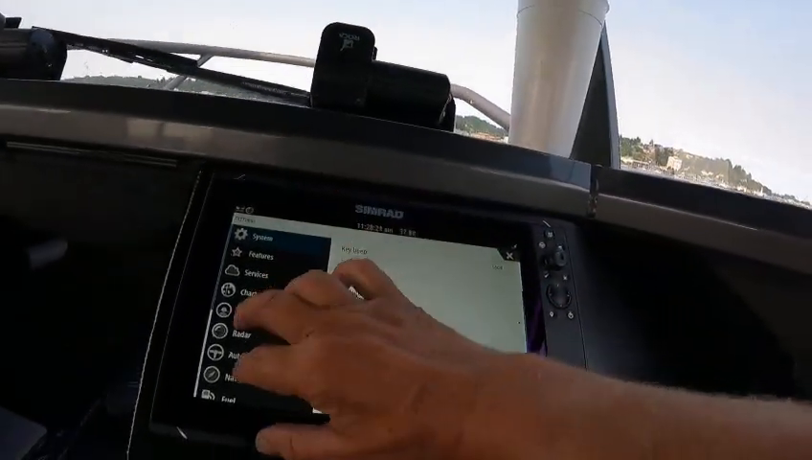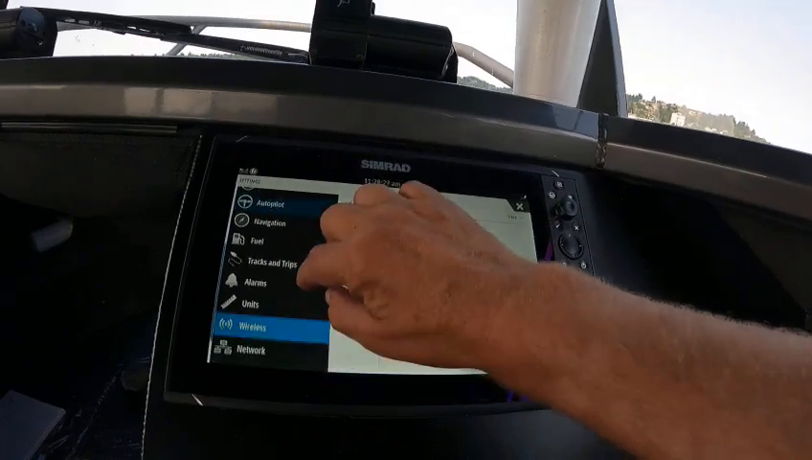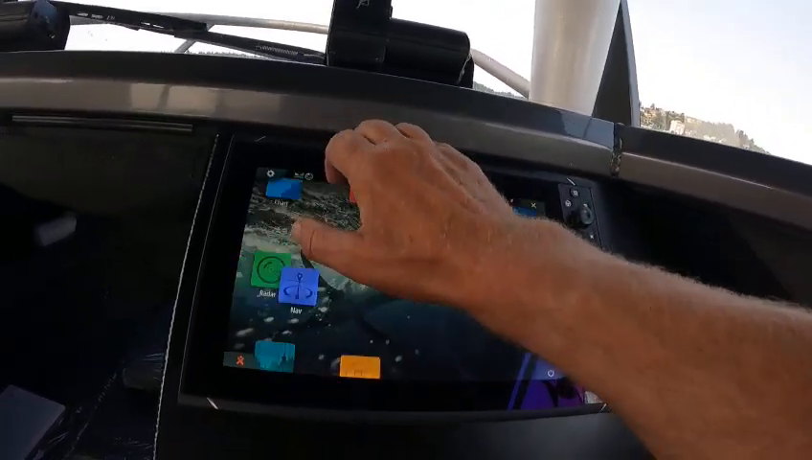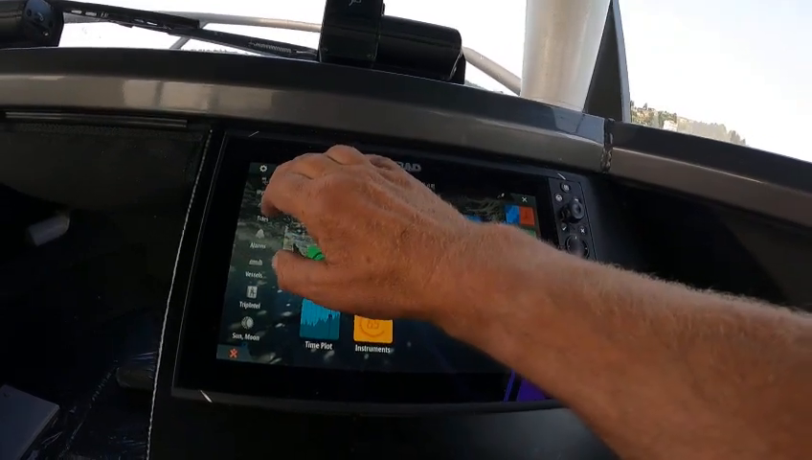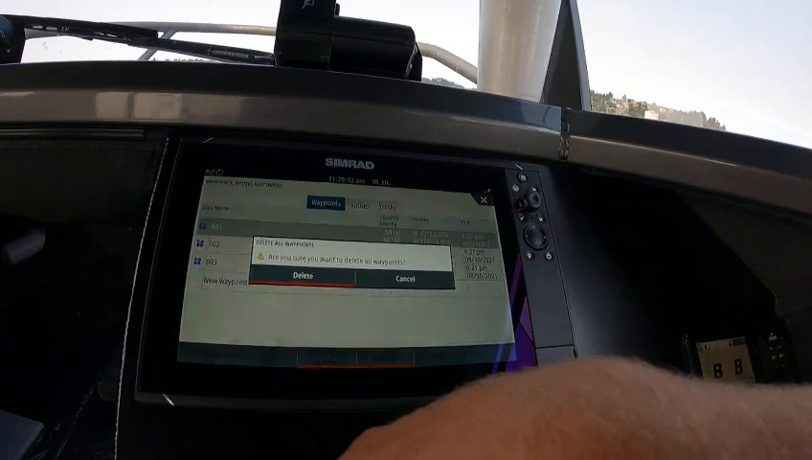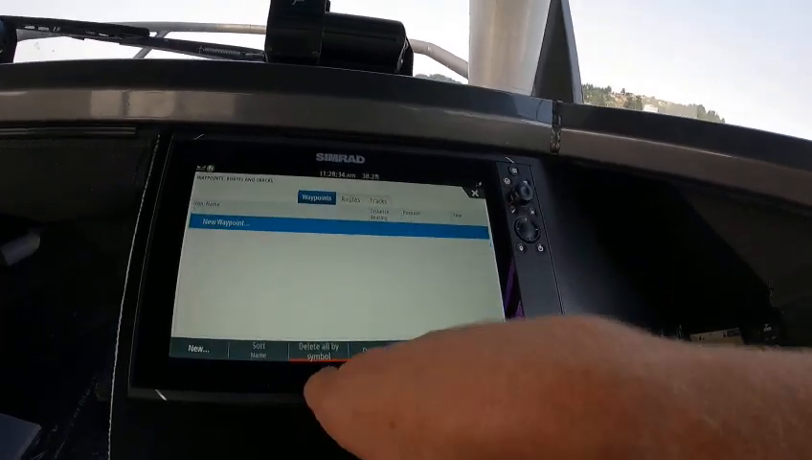Okay, so again, I already went through all this unit, wireless, all this. So then you can get out of that. You can hit this one right here. Waypoints, there's your waypoints right here. You can delete all of them. Delete, get rid of them.